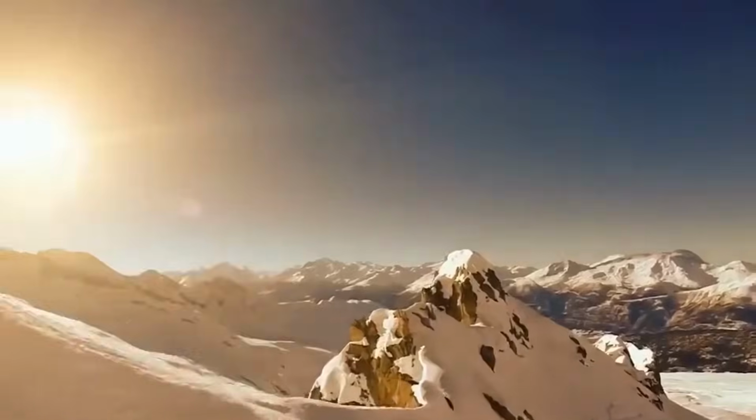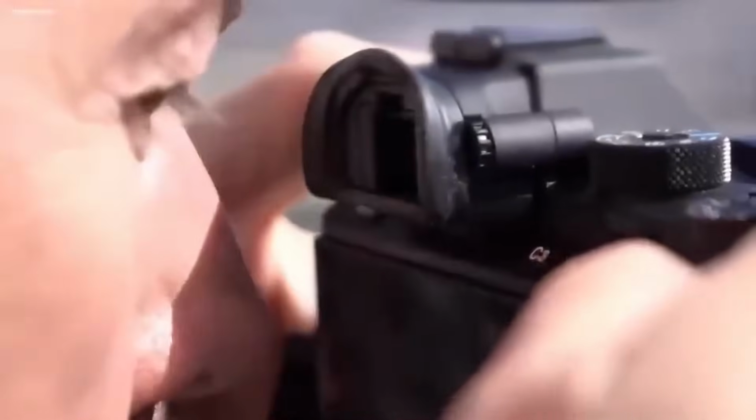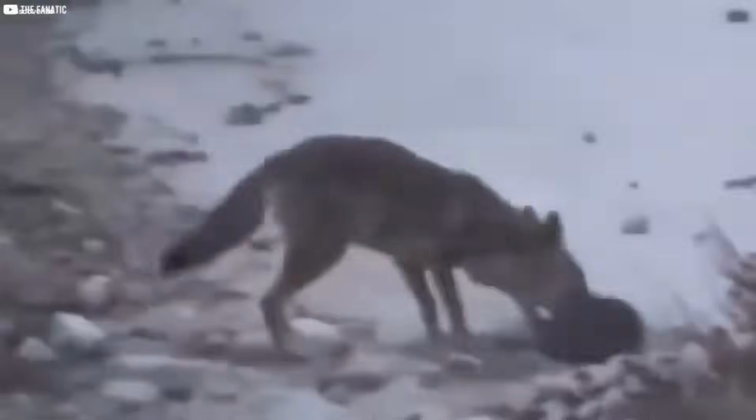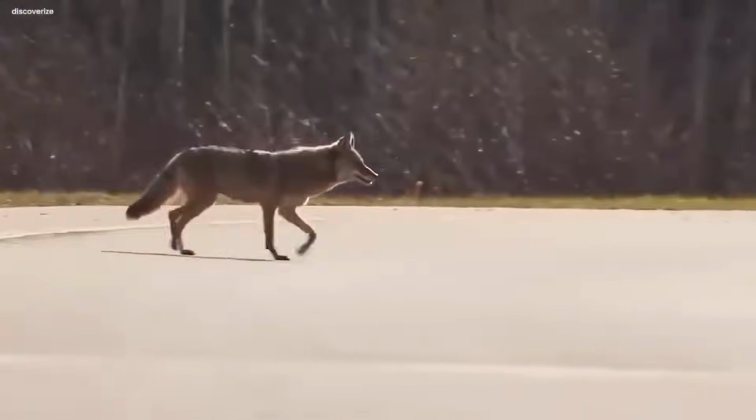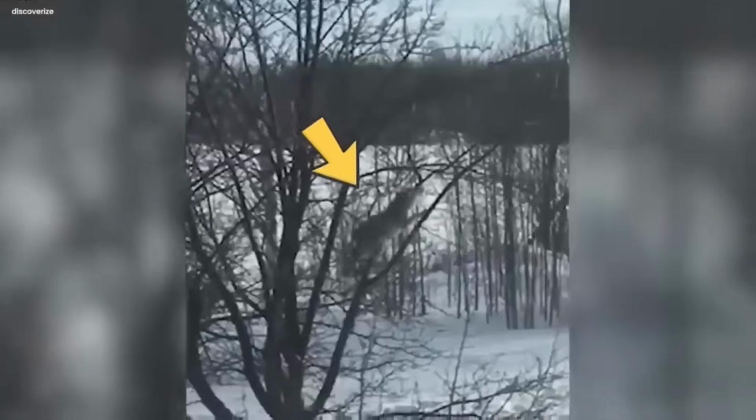The mysterious coyote. In the quiet mountains where the snow blanketed the ground, a camera captured a sight that was beyond rare. It was something never seen before, a mysterious creature in an uncommon moment. Instead of its usual hunting and roaming, this coyote was doing something unusual. It was perched high in a tree, nibbling on berries.